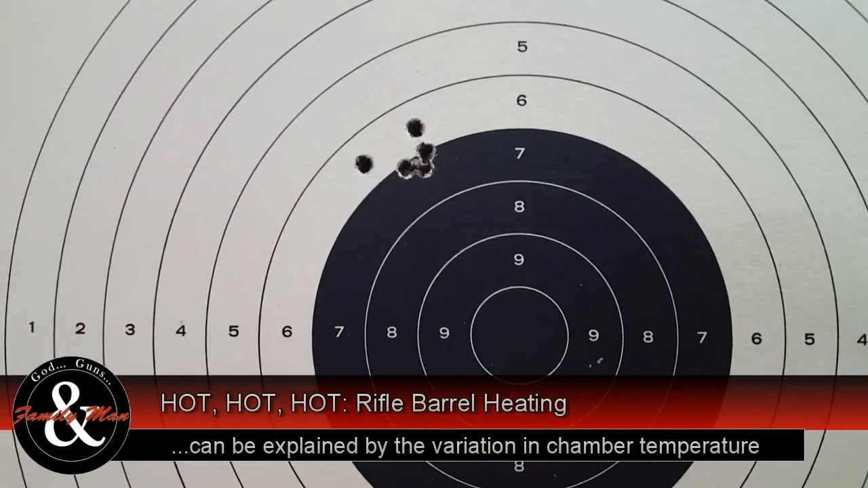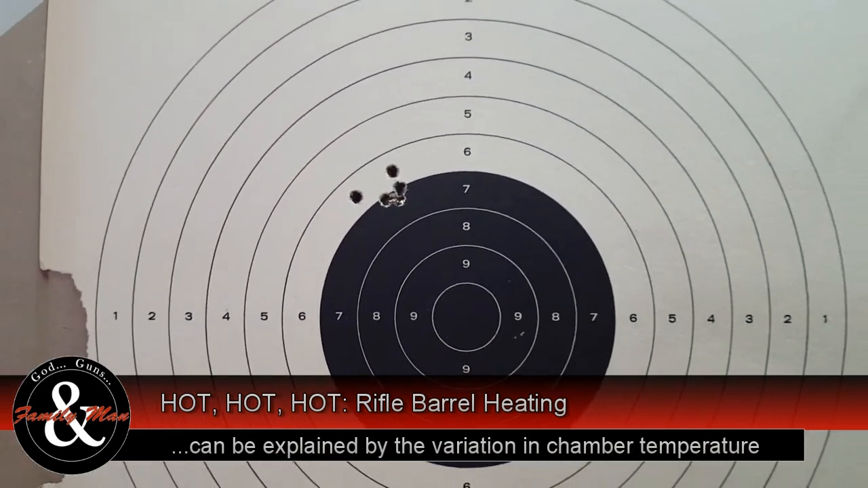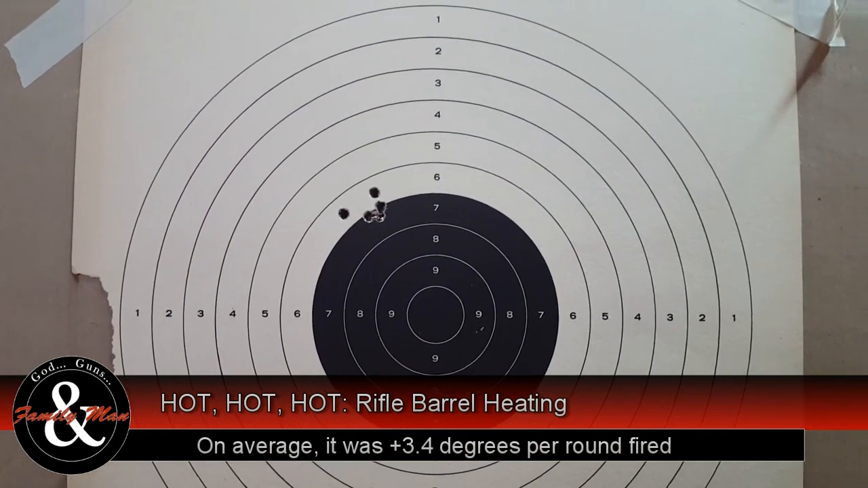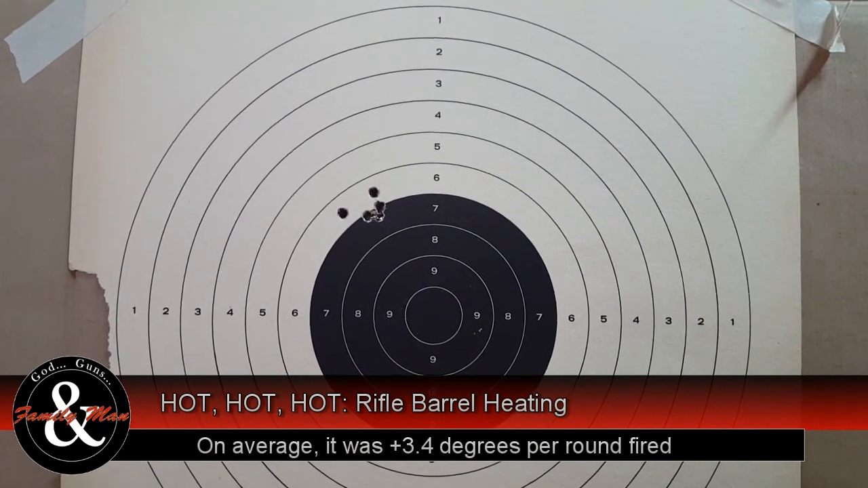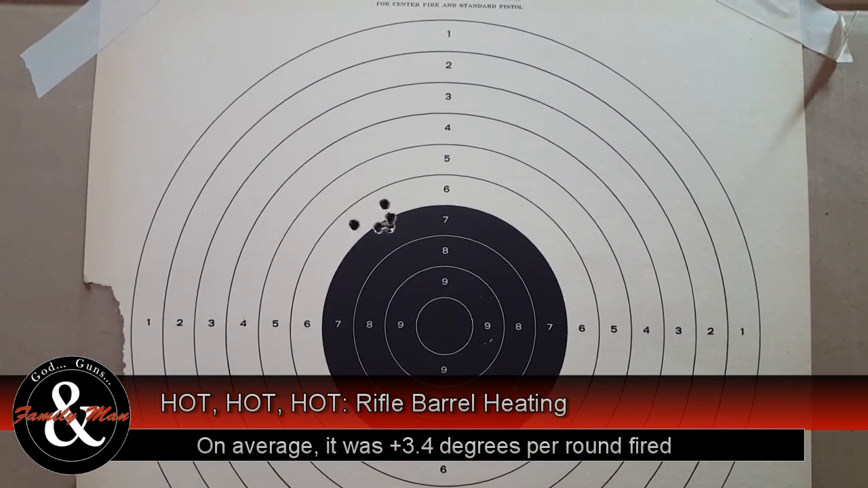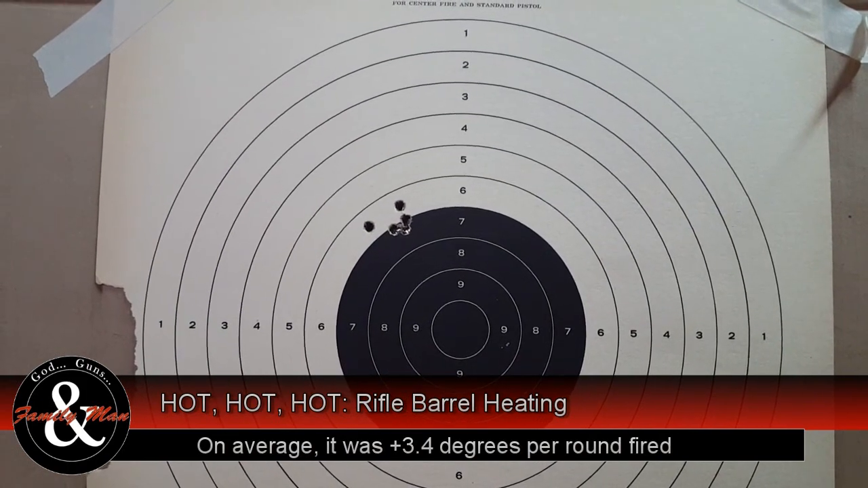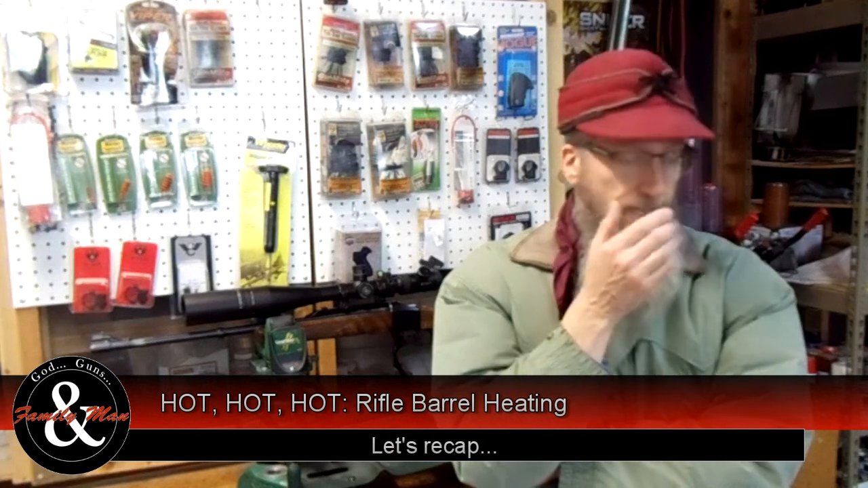Interesting, though, to watch the barrel actually heating. We're getting about 3 to 4 degrees rise in temperature after each round. Of course, that's with ambient temperatures being very low, so the barrel is cooling more rapidly than if we were firing this in the summertime. Well, that's some pretty interesting results.